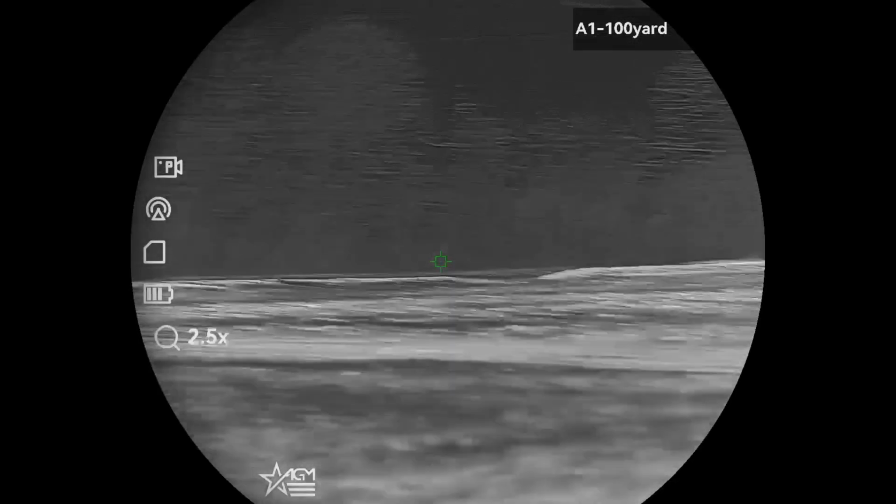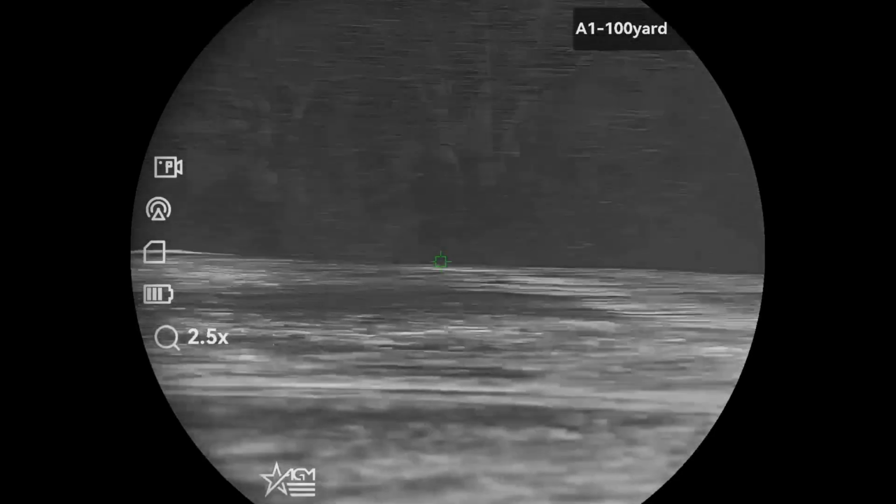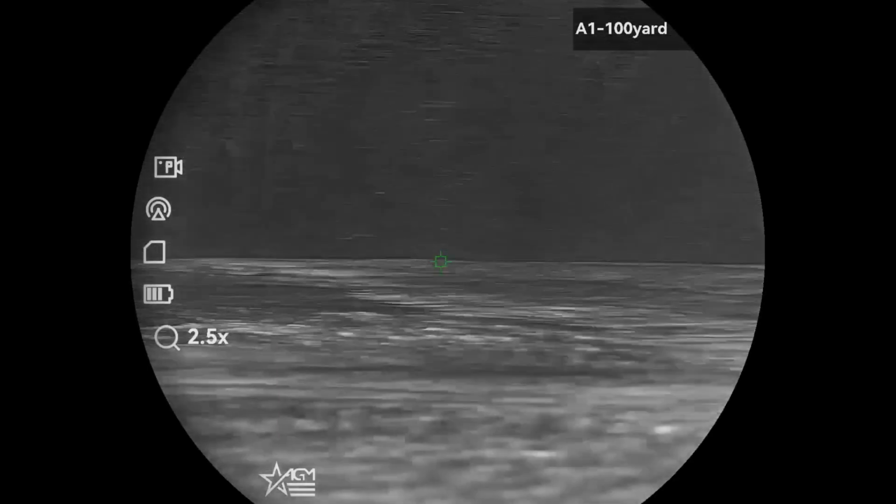So what Hans and I did specifically, I got Garrett involved in this too. He wanted a multitude of opinions. We took this scope and we put it next to other HD high resolution and 640 50 hertz and 60 hertz refresh scopes side by side, and we ran this thing around in the field left to right. We saw no issues. We saw no lag. We saw nothing out of it. Is there something discernible that your eye might see? I guess that's a possibility, but to us, it's a non-issue.